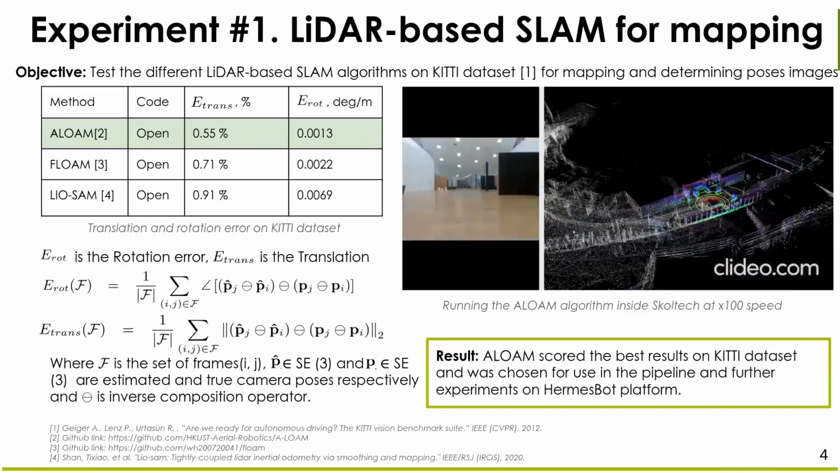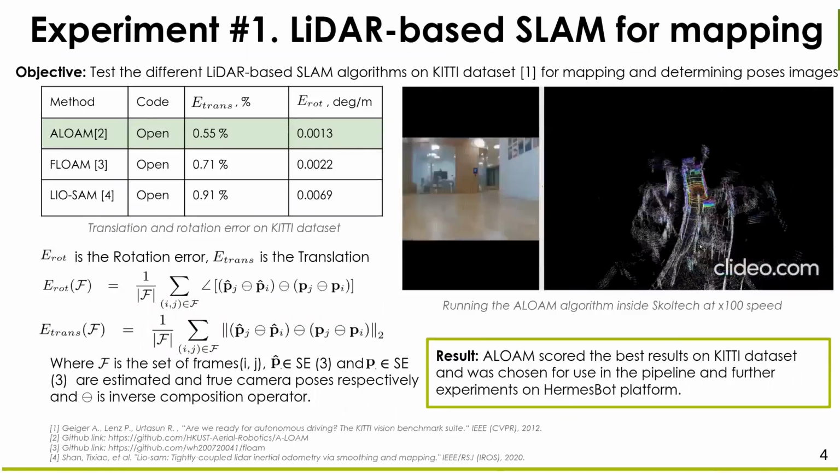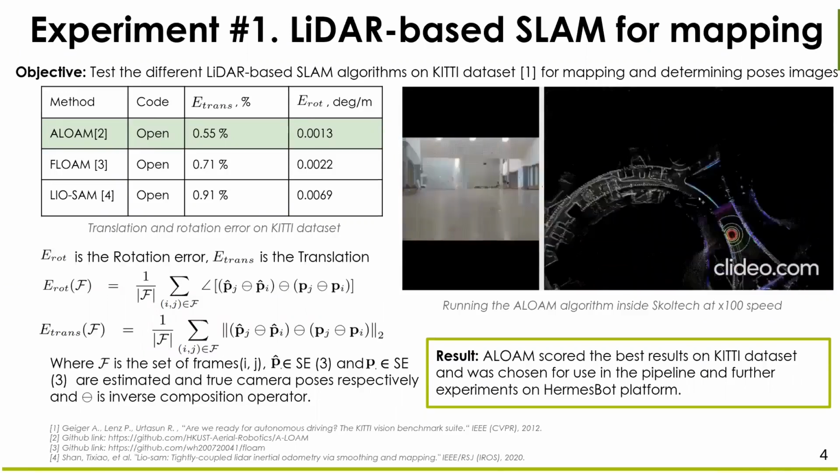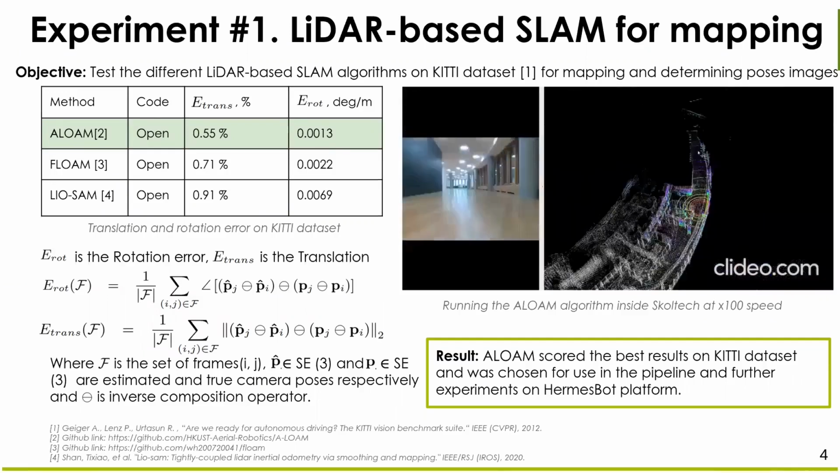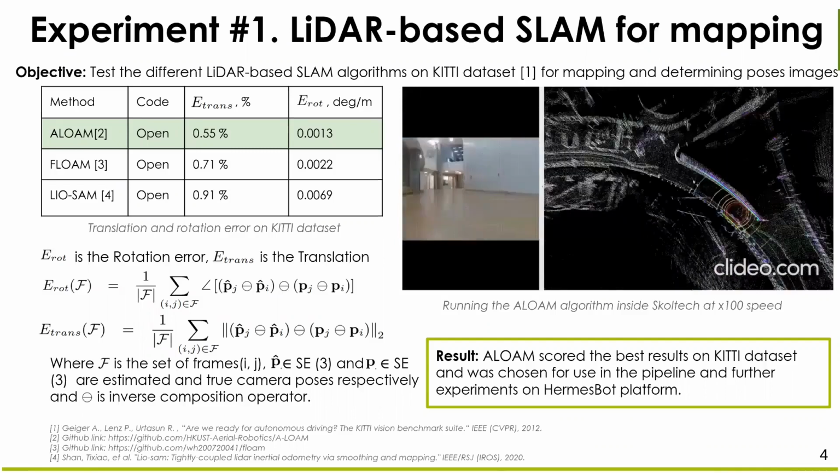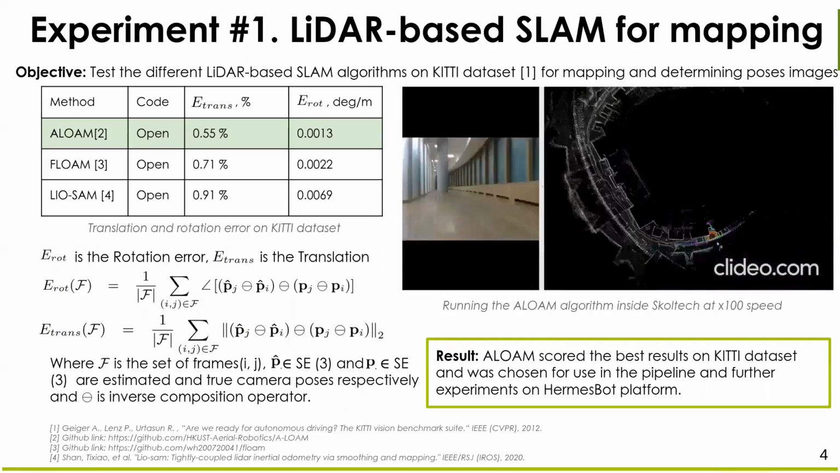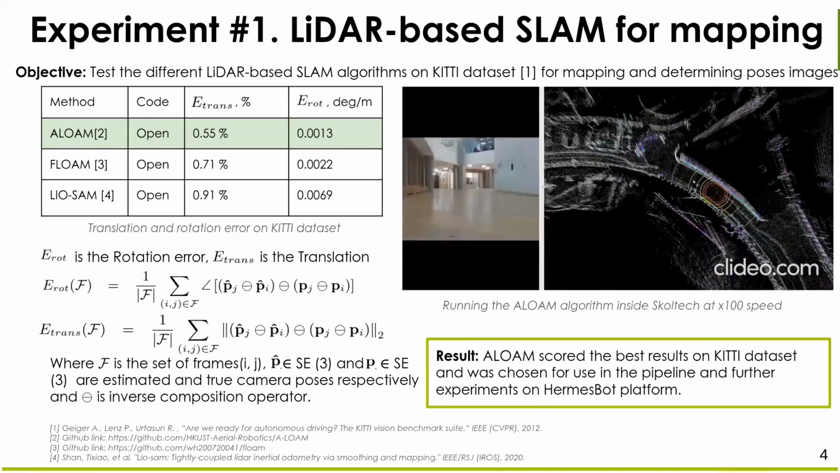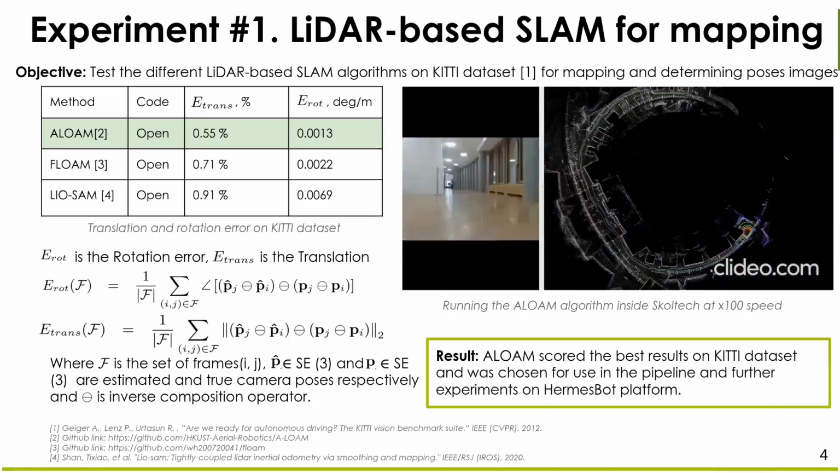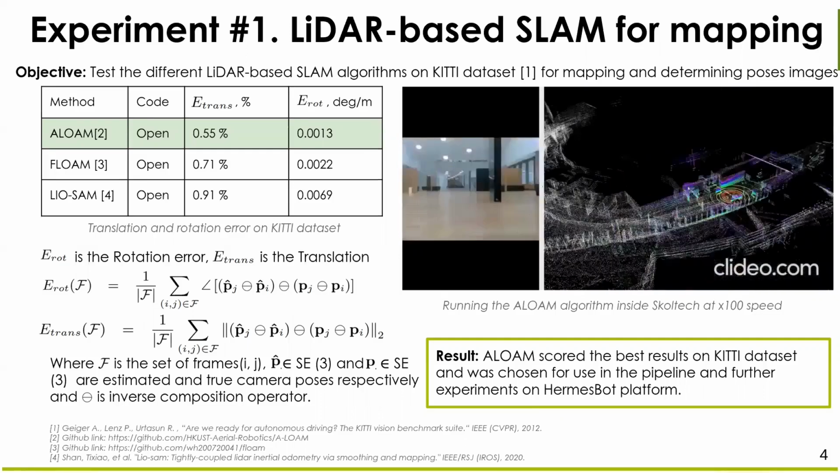First, we have to choose a SLAM algorithm that allows us to build a map from LiDAR scans. For this, several advanced algorithms were launched on KITTI datasets. Metrics of translation and rotation errors show the best algorithm. It was LOAM. As a result, it was decided to launch it on our mobile platform GermesBot to collect the map. We managed to get a fairly dense map. Visually, the trajectory corresponds approximately to the real one.